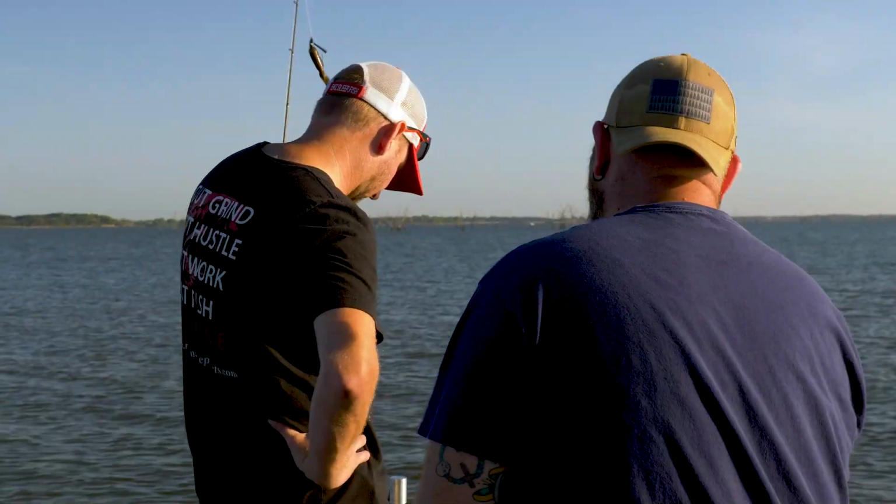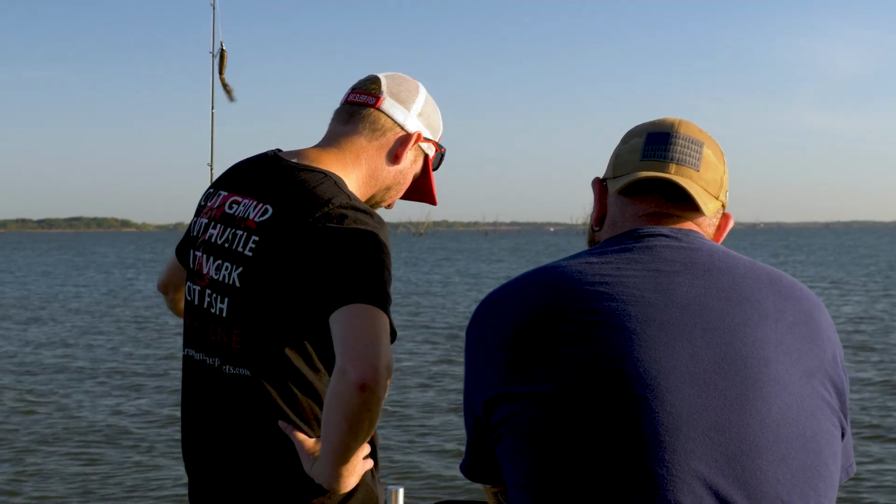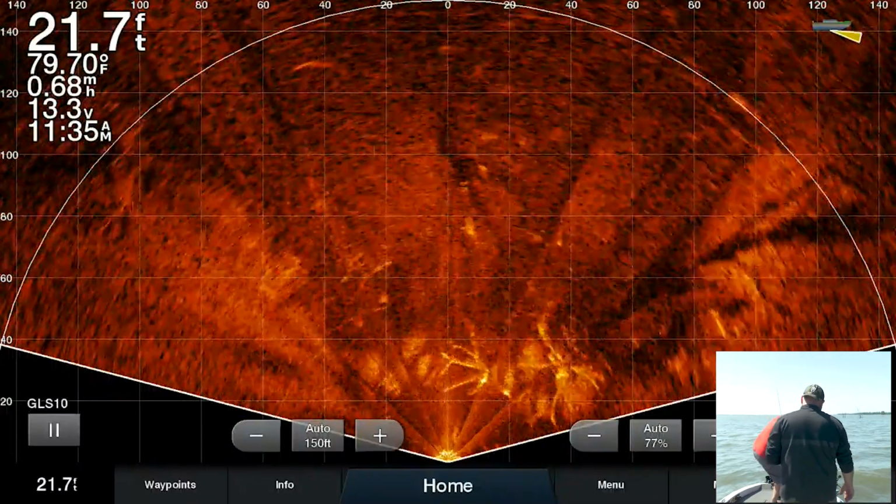All right, well that was 0 to 15 feet. Let's go check out 15 to 25 and see what it looks like there. Let's make a run. All right, guys, here we are at the second spot in perspective mode, looking at that mid-water range, 15 to 25 feet. We're in some flooded timber here. Let's see what we can see on perspective mode. All right, so we're in 21 feet of water right now, hanging out in this flooded timber.